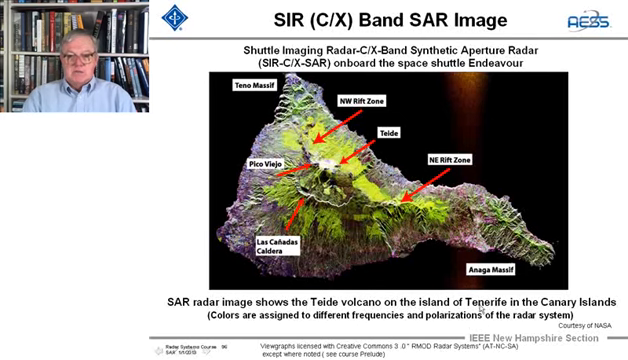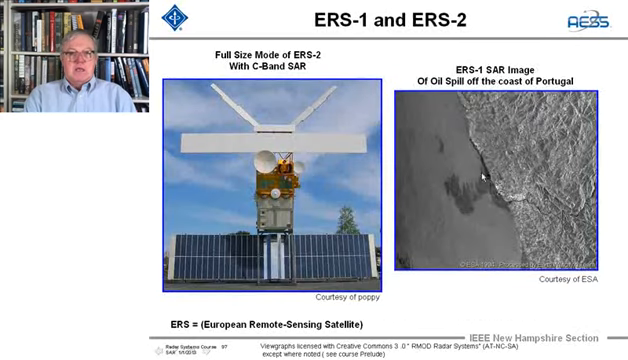And lastly, here's some more SAR images where we take, here's a volcano on one of the Canary Islands, and it shows all the different features of that. And this was on the Space Shuttle Endeavour. And this is courtesy of NASA. And here's an image. This is the European Space Agency's ERS-1. And here we can see an oil spill off the coast of Portugal. Very nicely mapped.